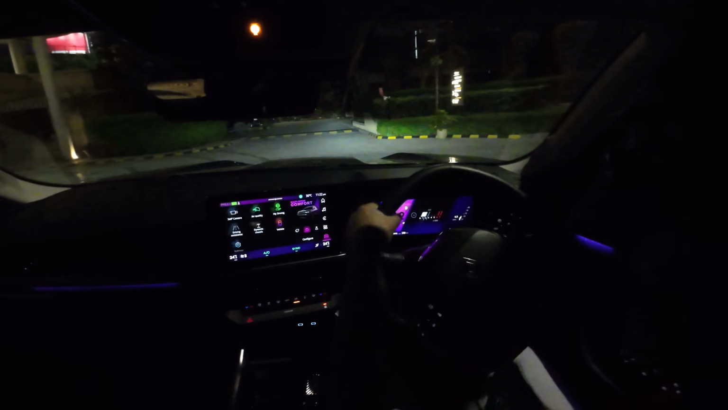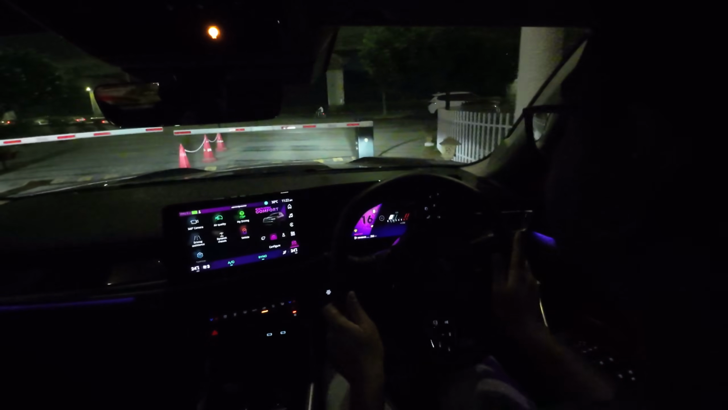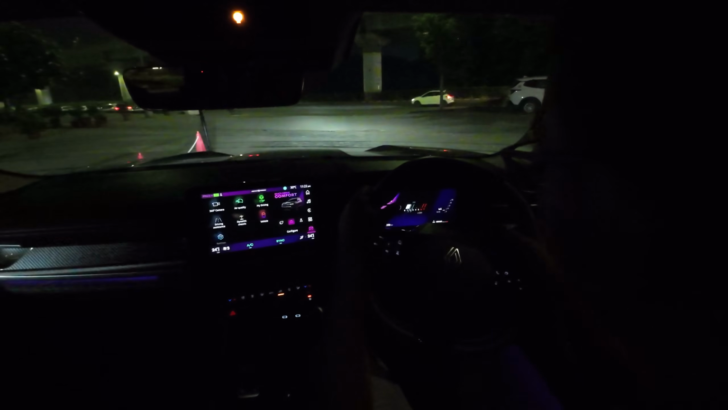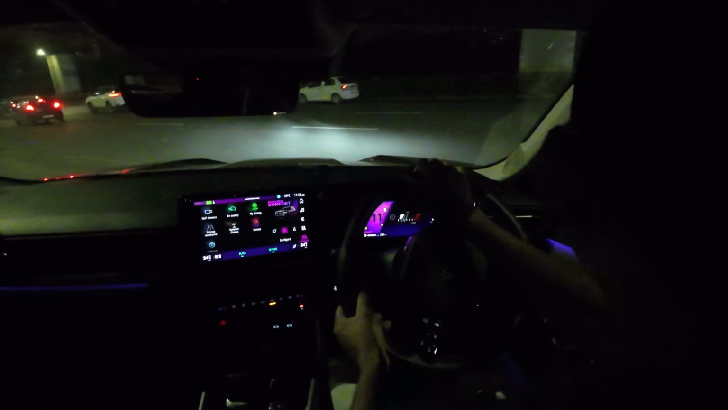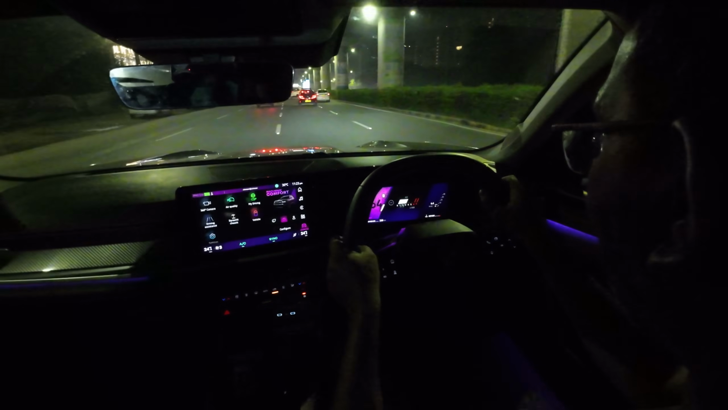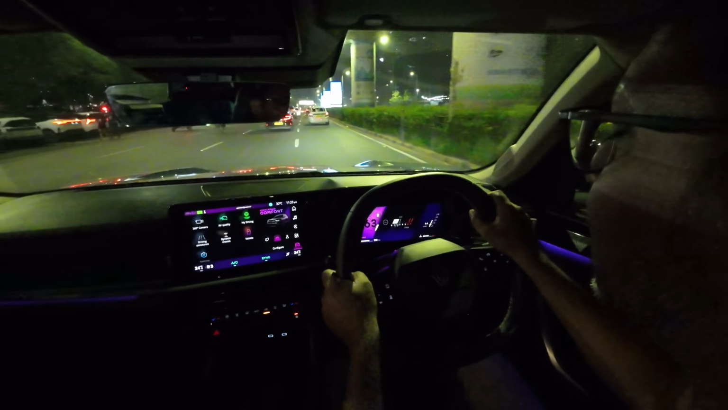And for me to say that a company like Renault, which is the equivalent of a Maruti of Romania, has made an SUV, I mean a front wheel drive SUV, which is more fun to drive than your hatchback based Virtus, sorry, what is it called now?